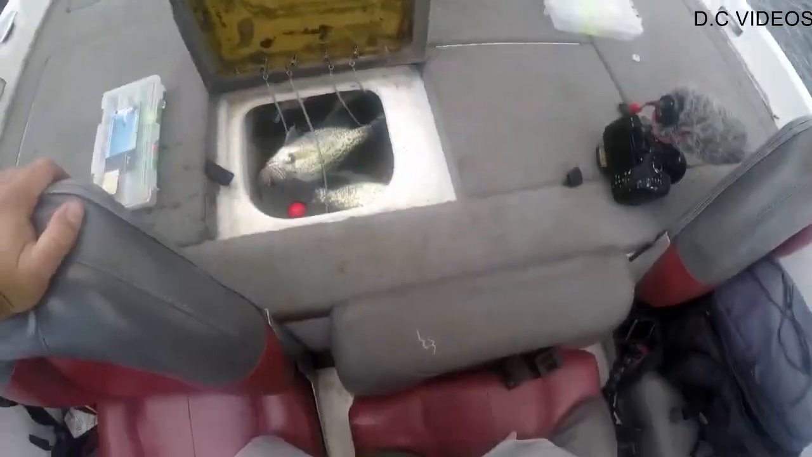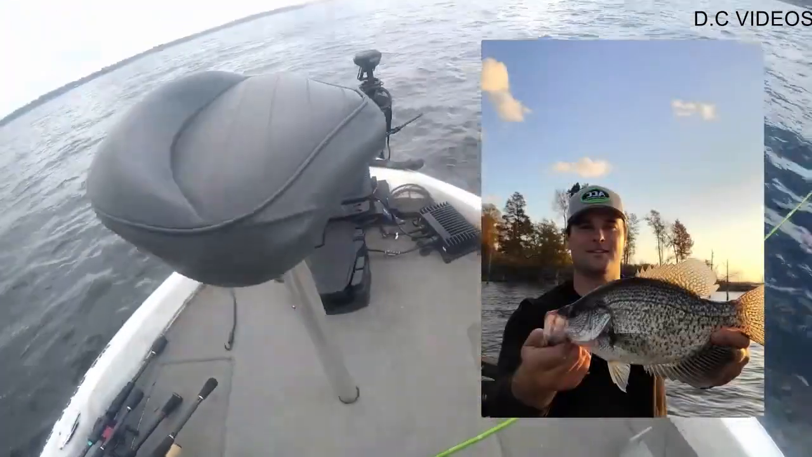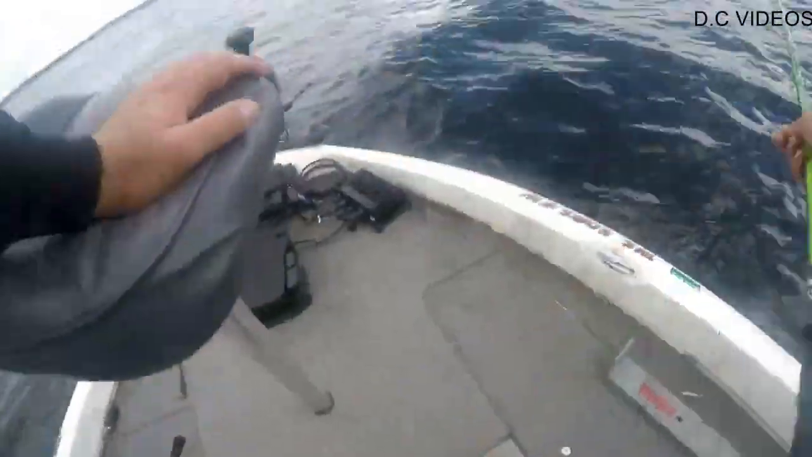Well, apparently I forgot to hit record, but just caught that guy. It's about a 12 1/4. Solid Texas crappie. They're fat.